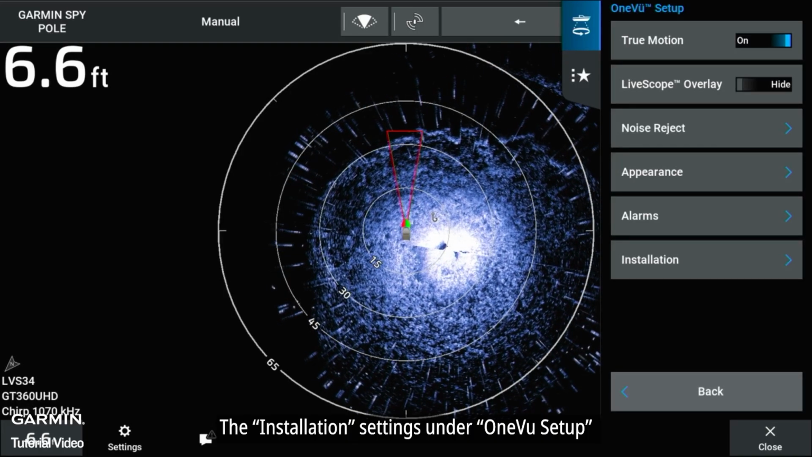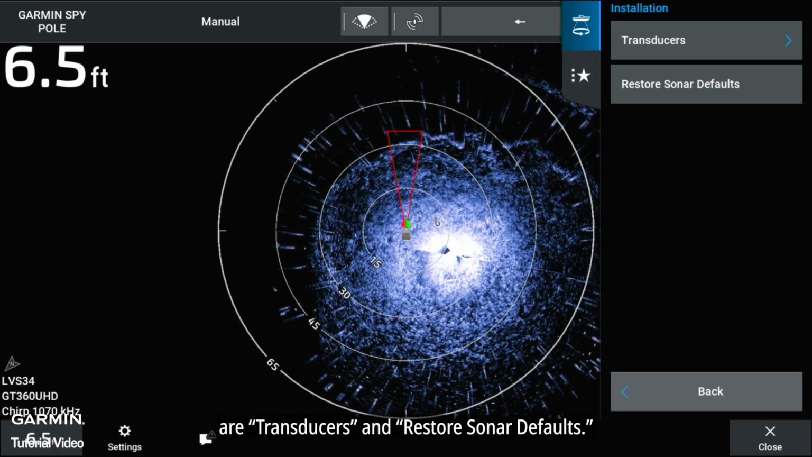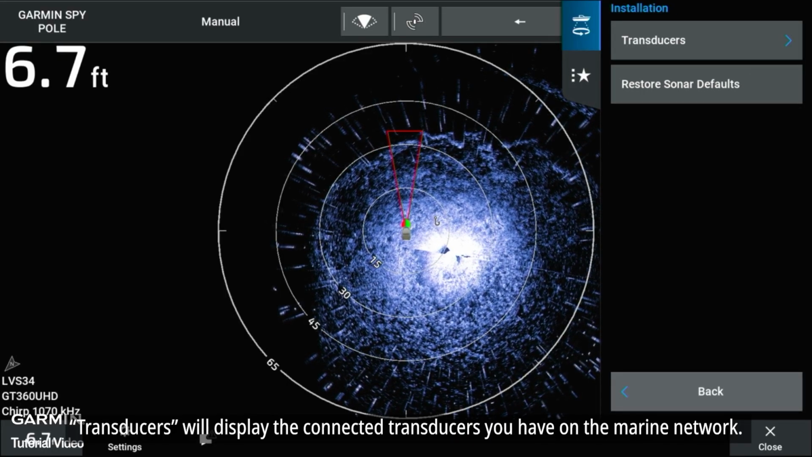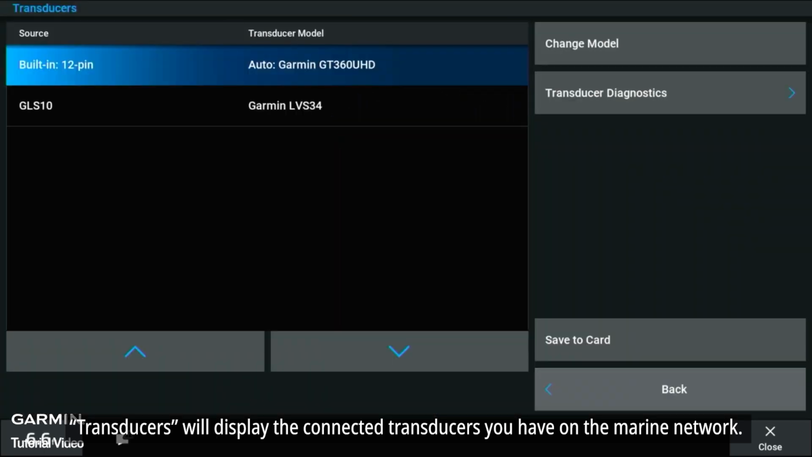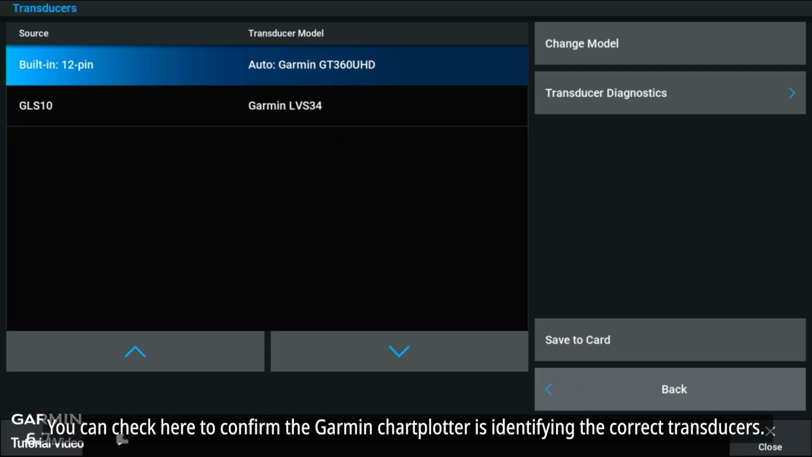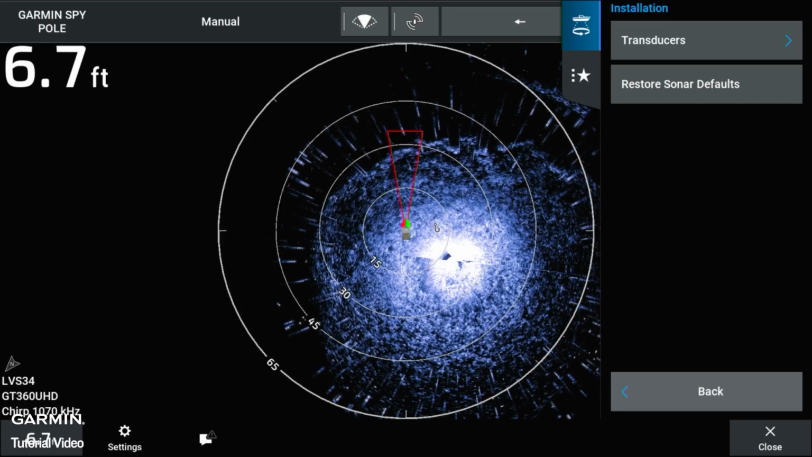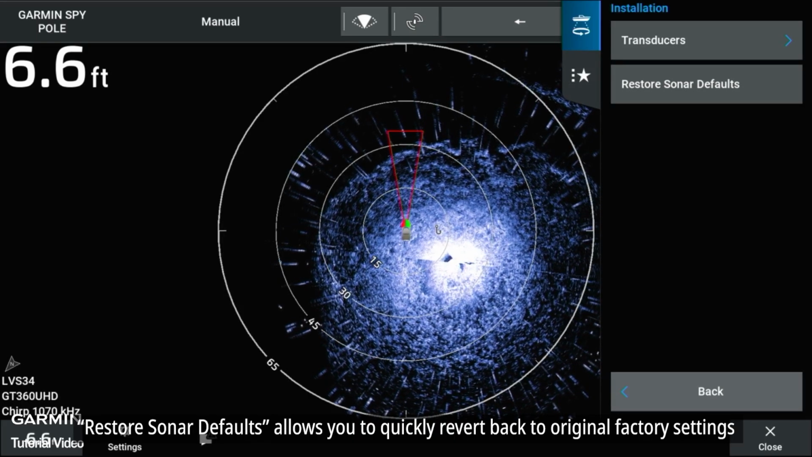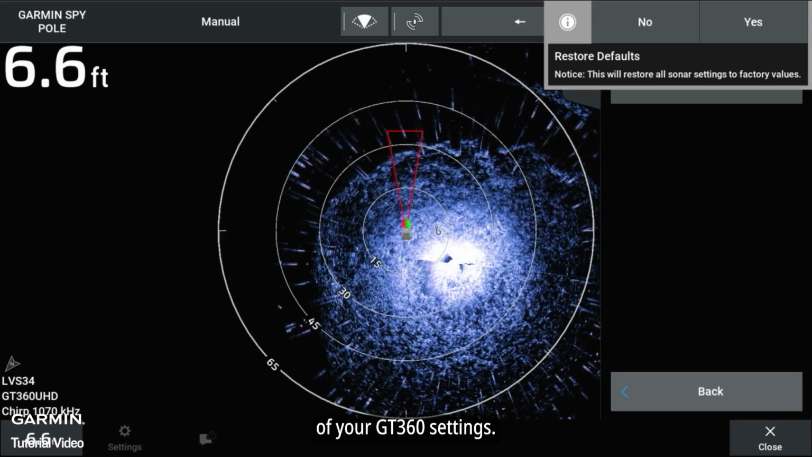The installation settings under OneVu Setup are Transducers and Restore Sonar Defaults. Transducers will display the connected transducers you have on the marine network. You can check here to confirm the Garmin chart plotter is identifying the correct transducers. Restore Sonar Defaults allows you to quickly revert to original factory settings of your GT360 settings.